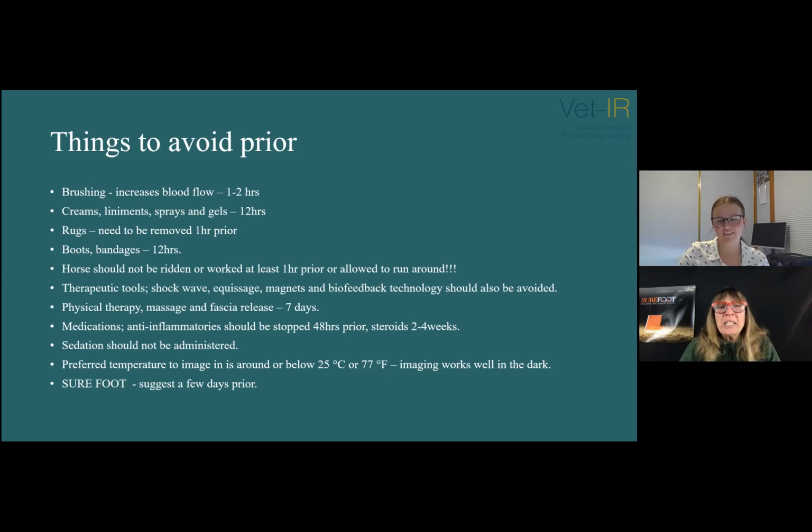Interesting. So basically what you're saying here is that it would be easy to interfere with an accurate reading by petting your horse a lot before the technician shows up, or using any creams or exercising the horse. And I think most people don't realize how sensitive the equipment is, that this really matters. Yeah, definitely.